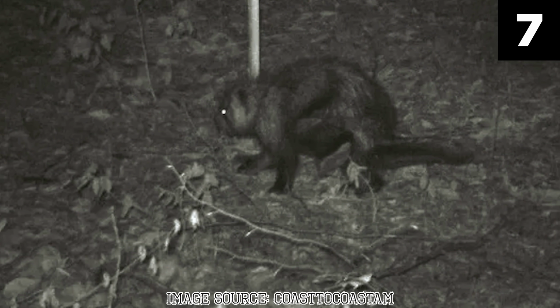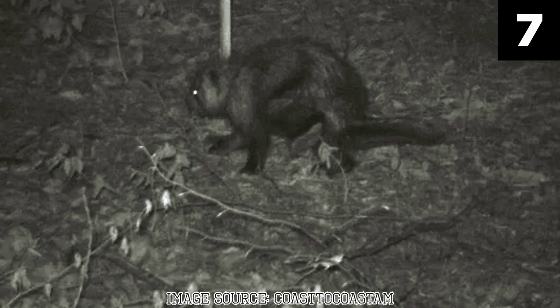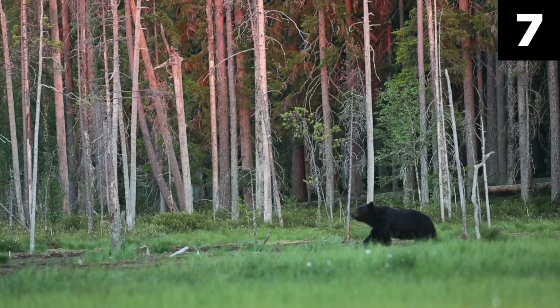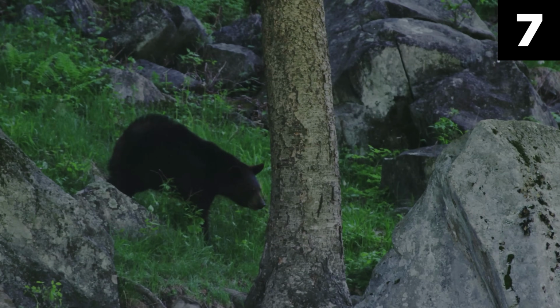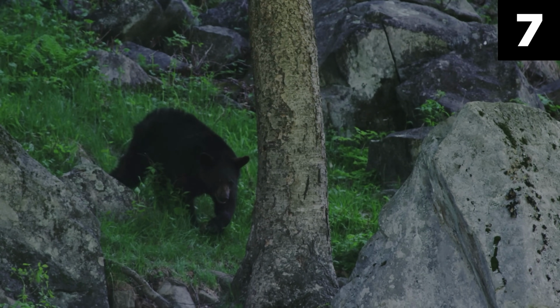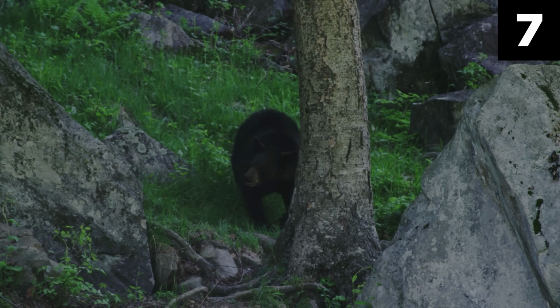the unknown. Among the possible explanations, one of the most popular was that the creature could indeed be a bear. Maine's forests are home to a significant population of black bears, and during the winter months, a bear might appear more gaunt and odd-looking if it had come out of hibernation early or had struggled to find food.